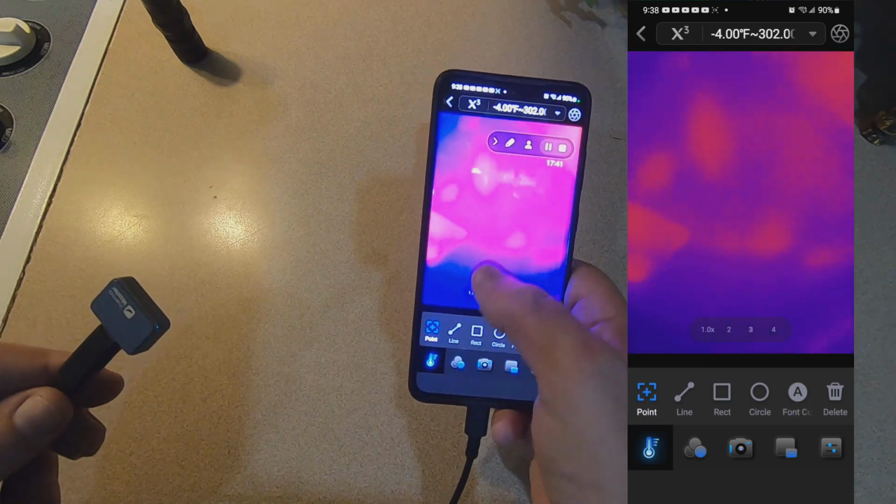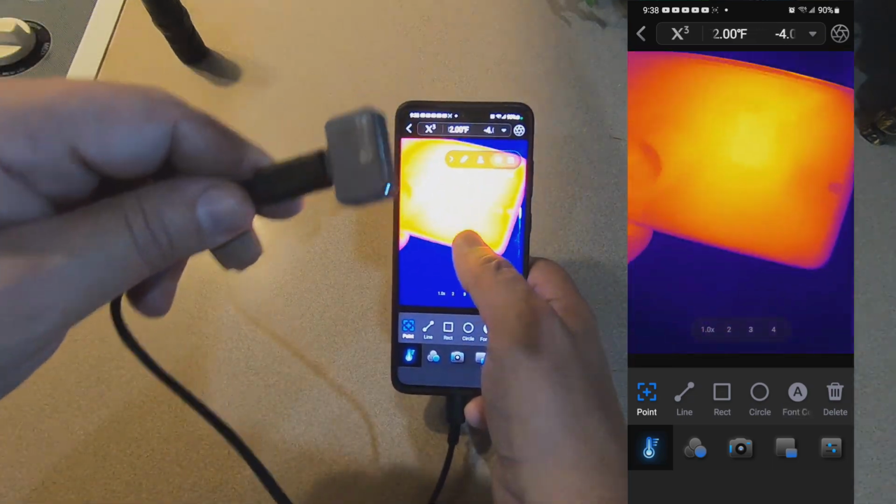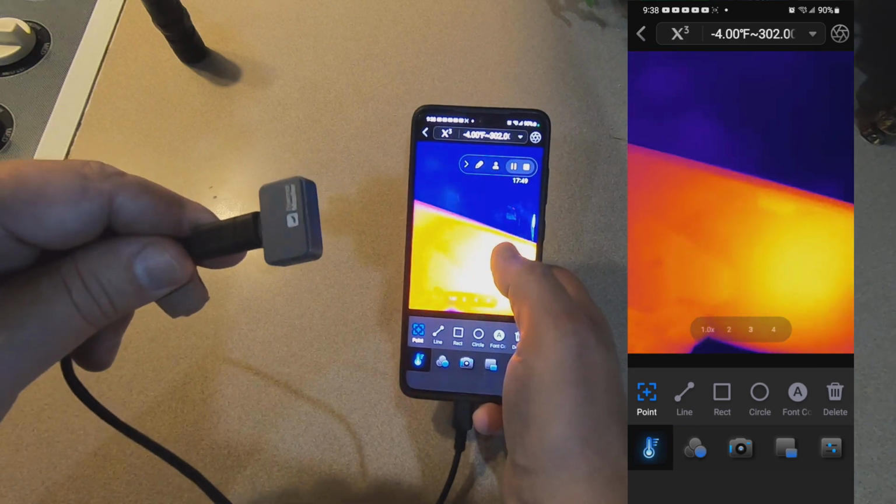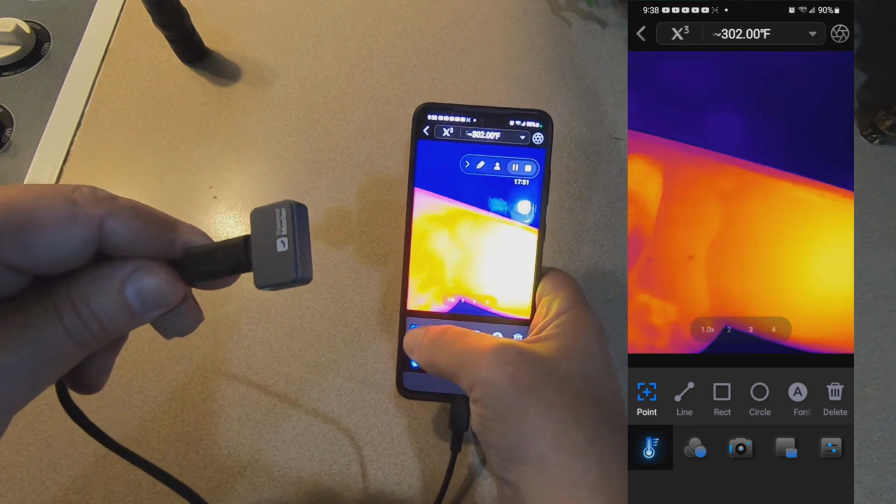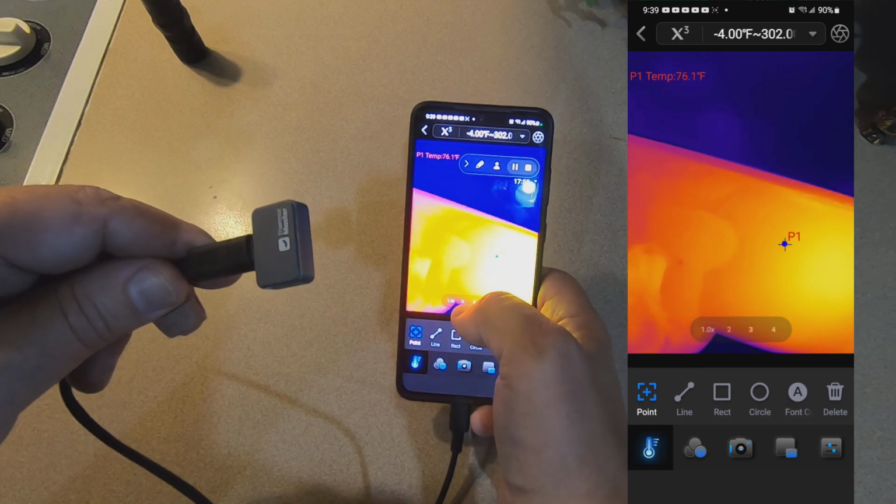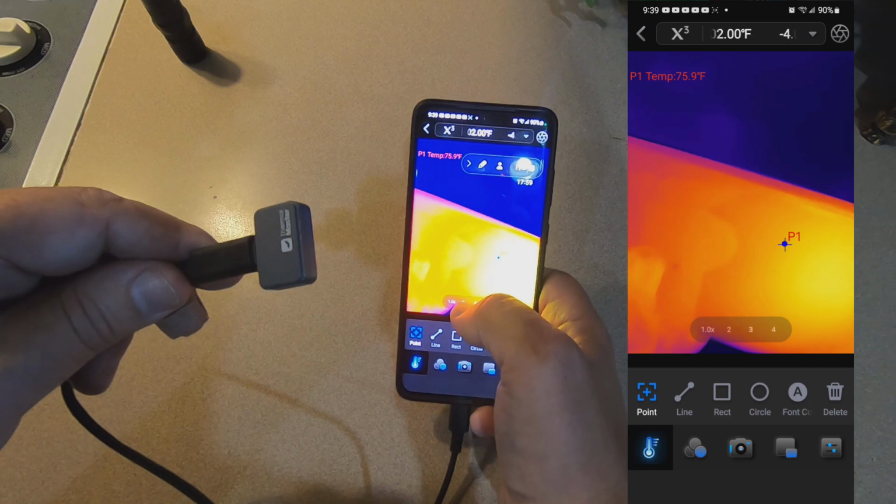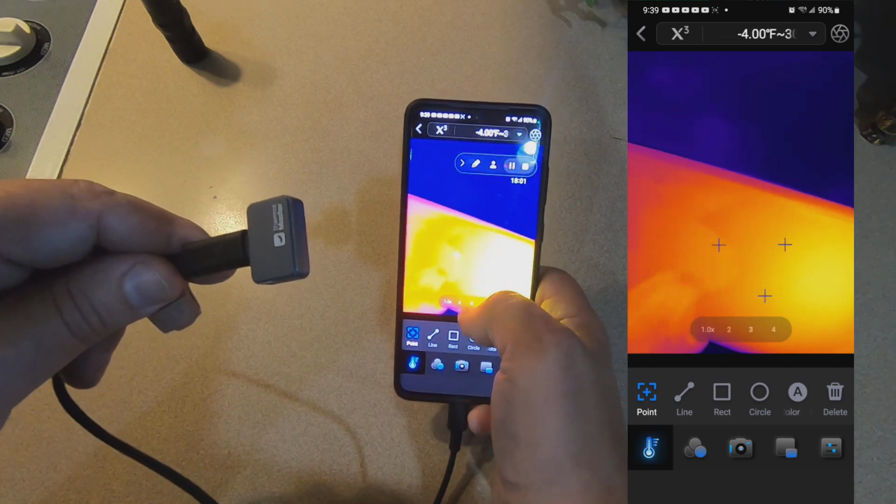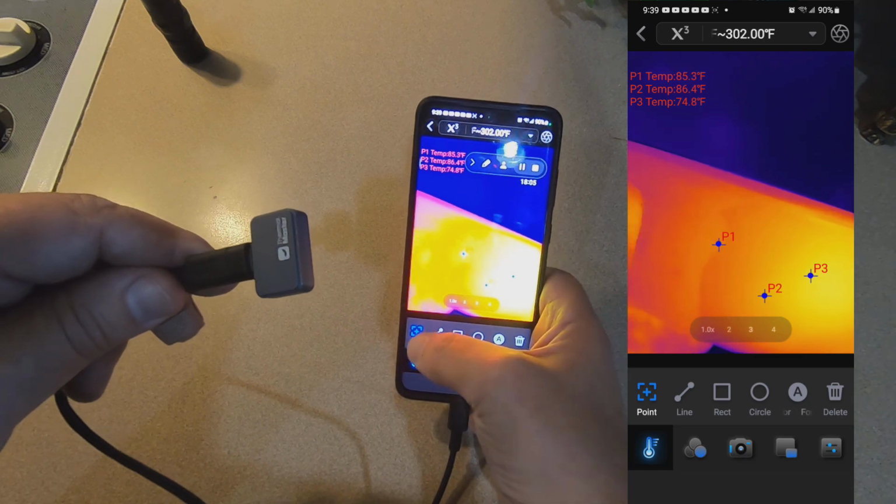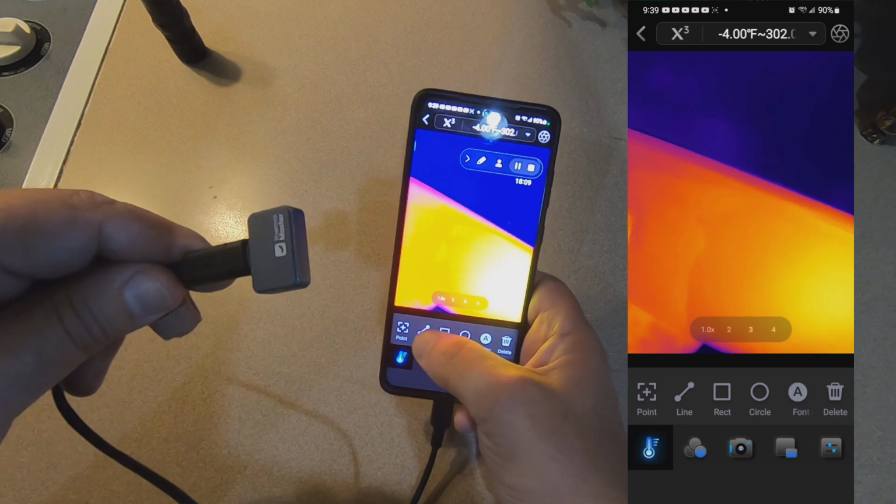The one thing about point, if you wanted to monitor an exact point, you just click the point button right here, and then you tap wherever you want to monitor, and you'll see up in the upper left it's giving you the temperature. You can put multiple points, and it'll monitor all of them, and then you just hit delete if you want to remove them.